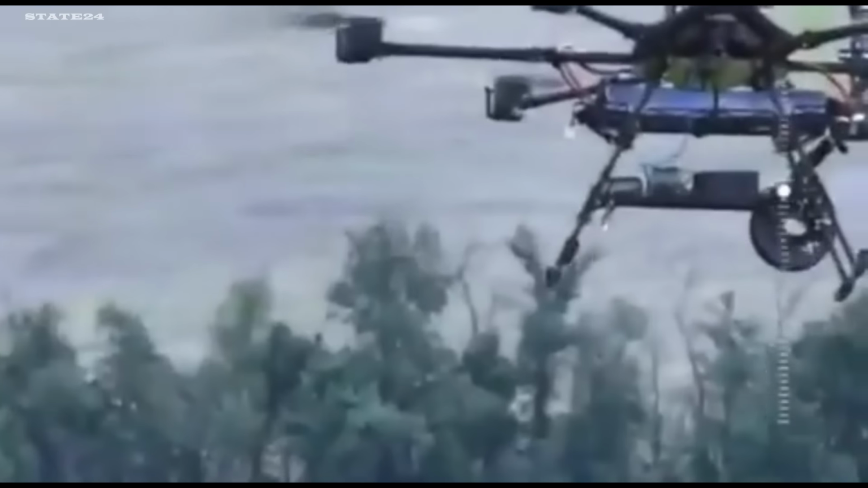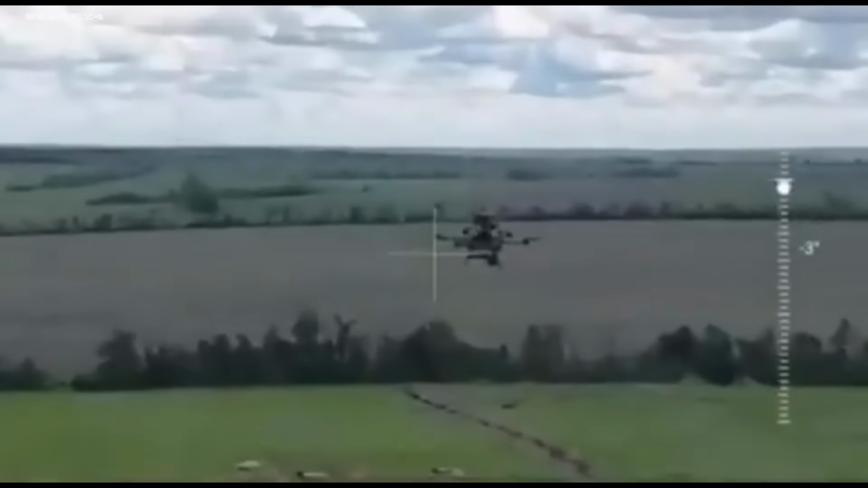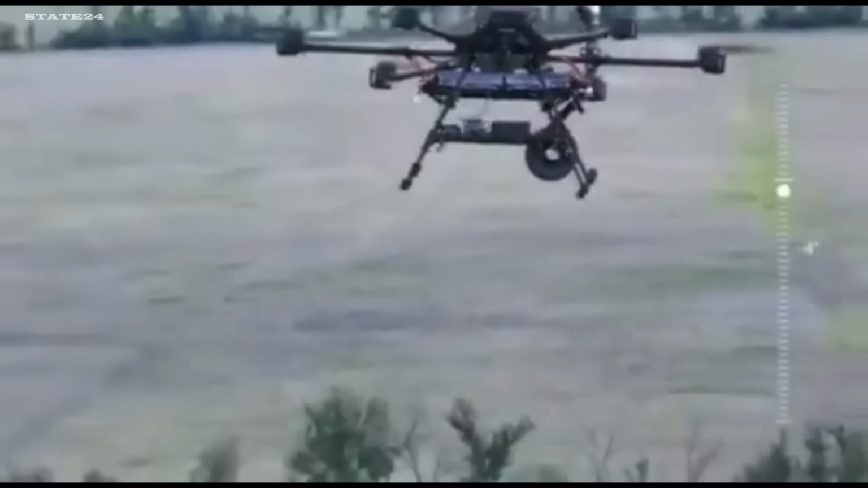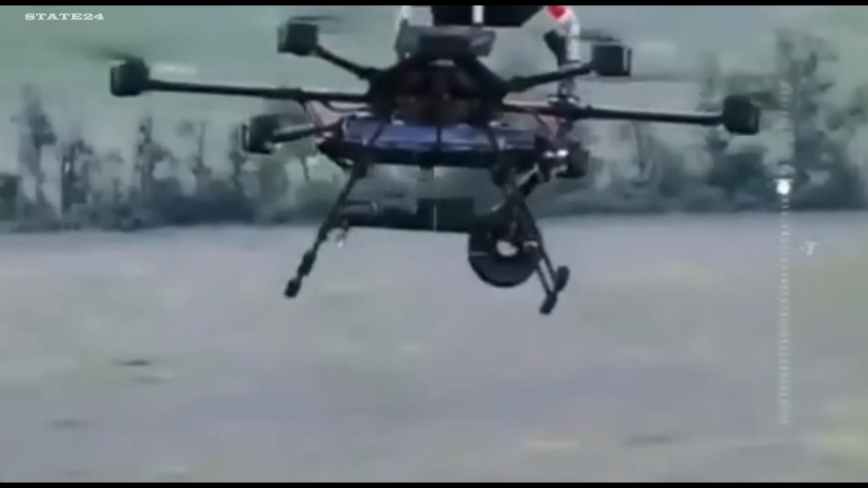This footage was captured by a Russian drone, and what it shows is a significant tactical evolution. A heavy Ukrainian UAV carrying a fiber-optic FPV drone underneath it. The mothership flies closer to the target, releases the FPV, and the operator guides it in via fiber-optic cable. No radio signal at any point.